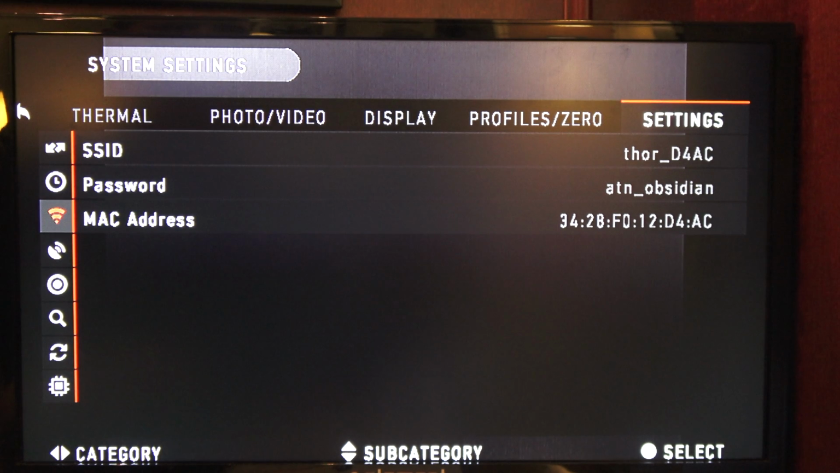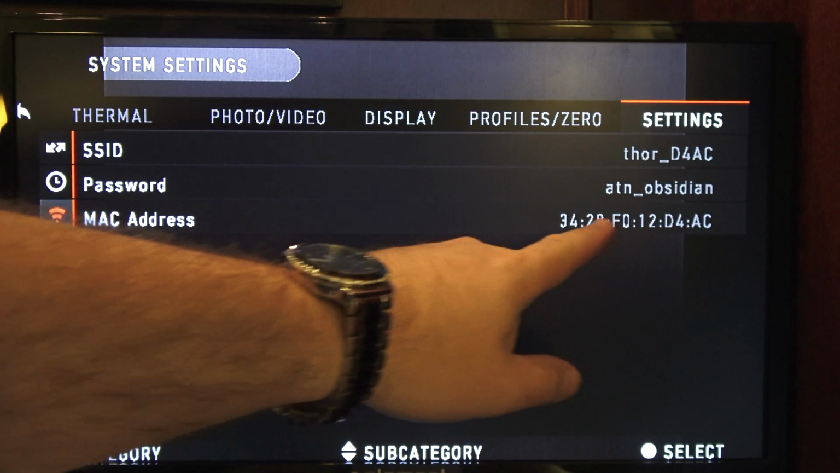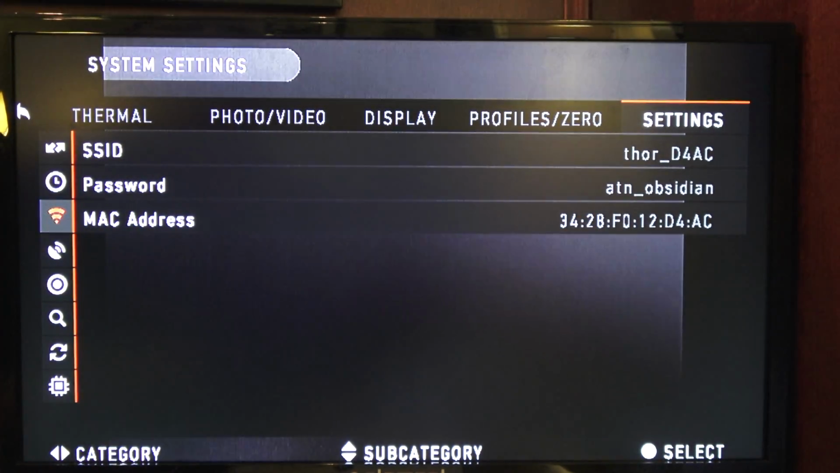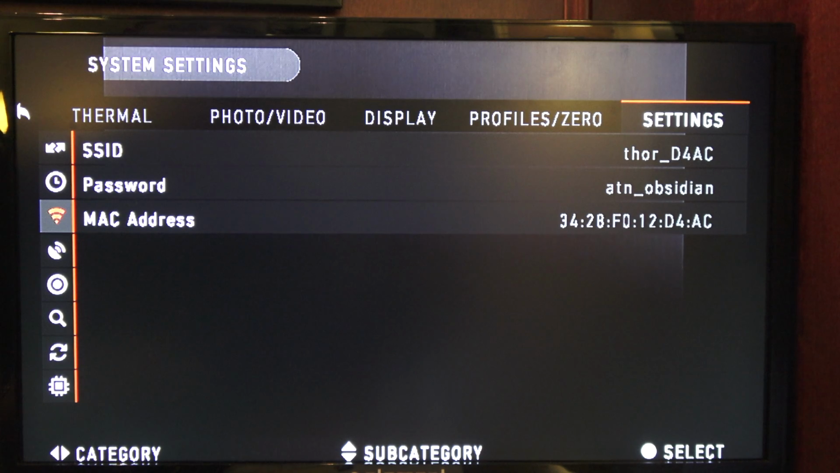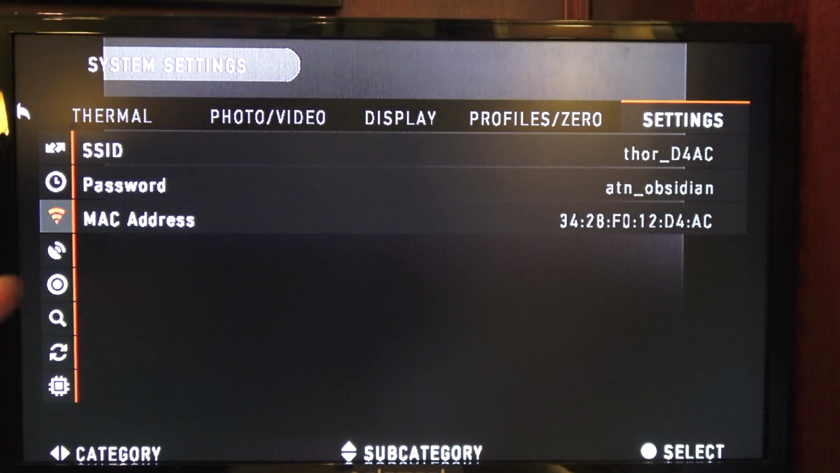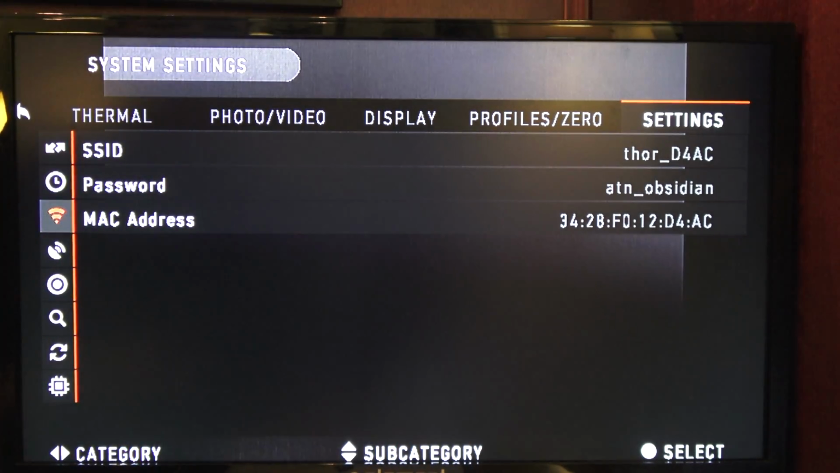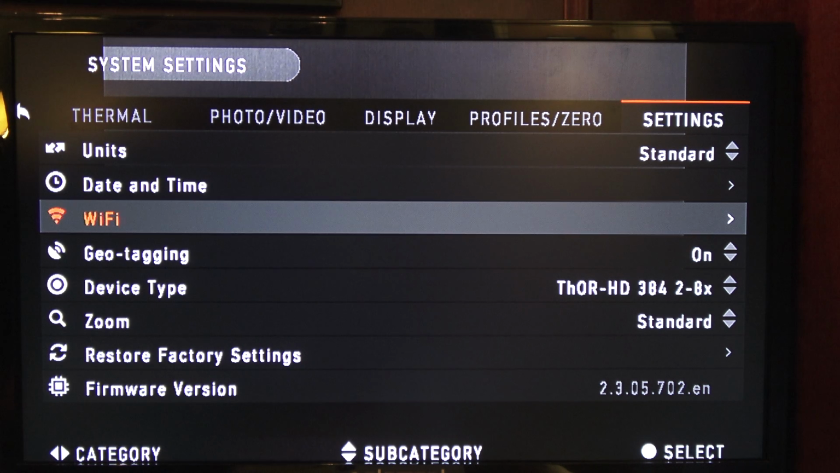Settings. All right, so that's the date and time. Wi-Fi. The SSID, the name of the Wi-Fi network, is Thor_D4AC. This is the password. You can change that password. You can go down. Maybe you can't. I lied. It's not letting you change it. I think you can change it in the app, but we'll go over that. And your MAC address. All your Wi-Fi settings are there.